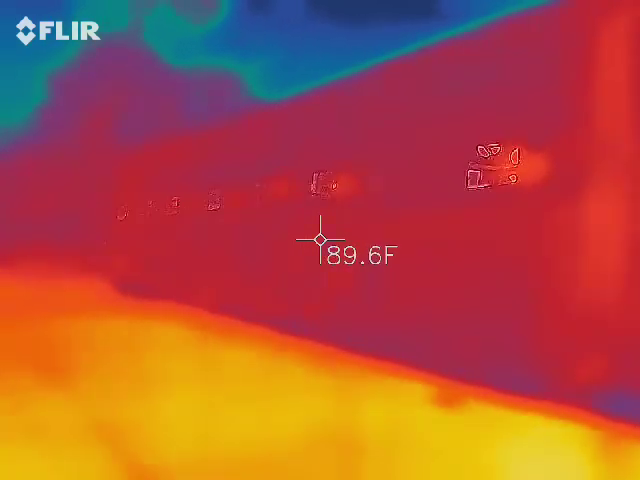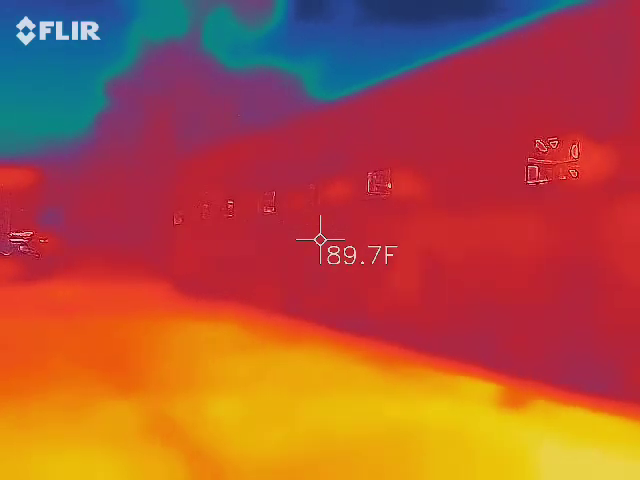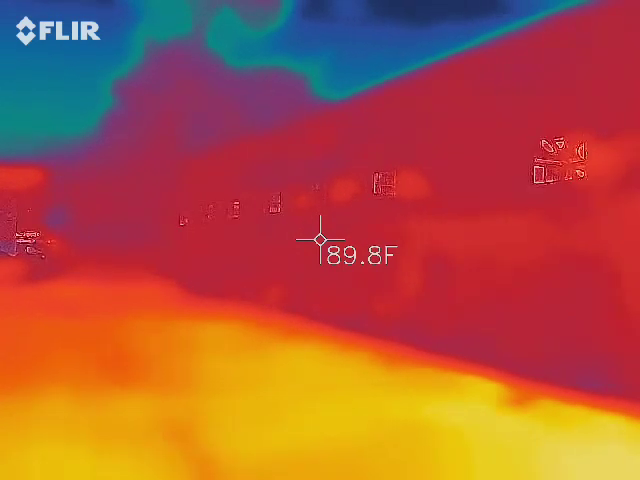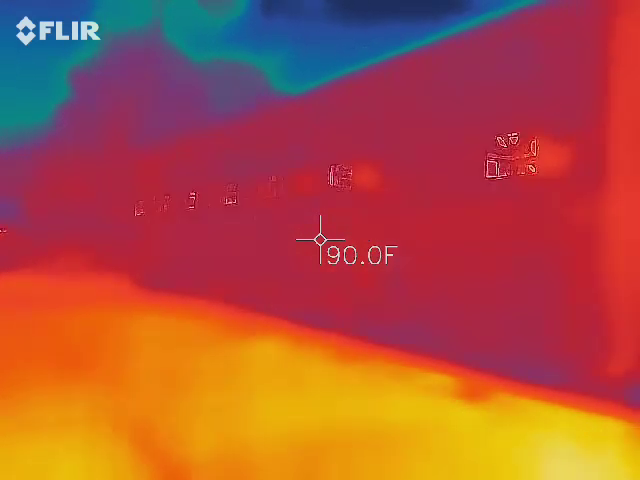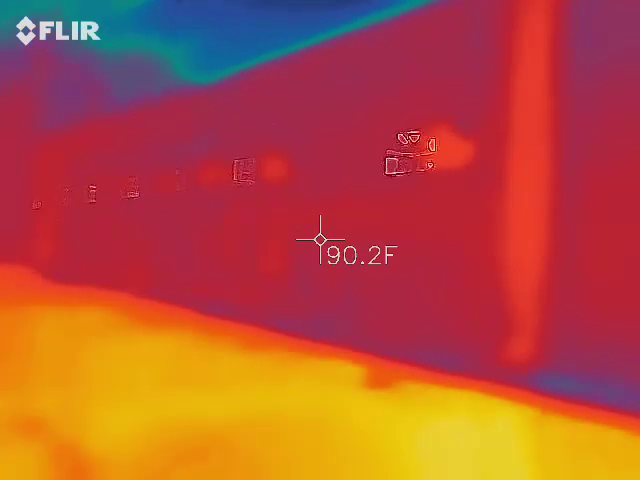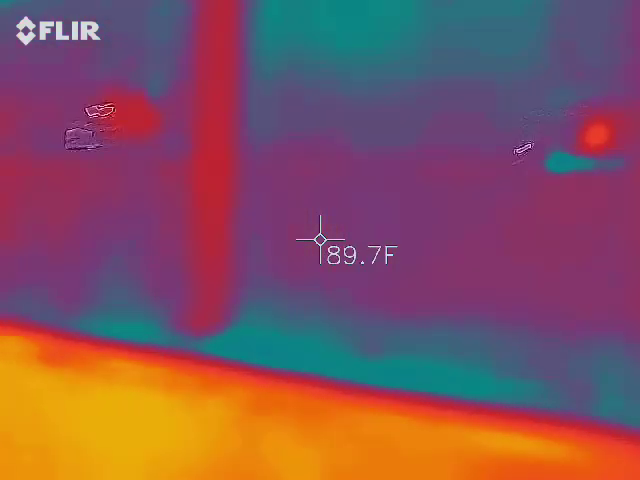Okay. So, nice slow movements. The pixelization on it, I noticed, is not up to par with our standard cell phones. So the slower sweeps that you have, the better. That way it doesn't have to try to catch up and pixelate and give us another false positive. Okay. So, let us know what you encounter. All right. You might hear a horse kick. Let's go.